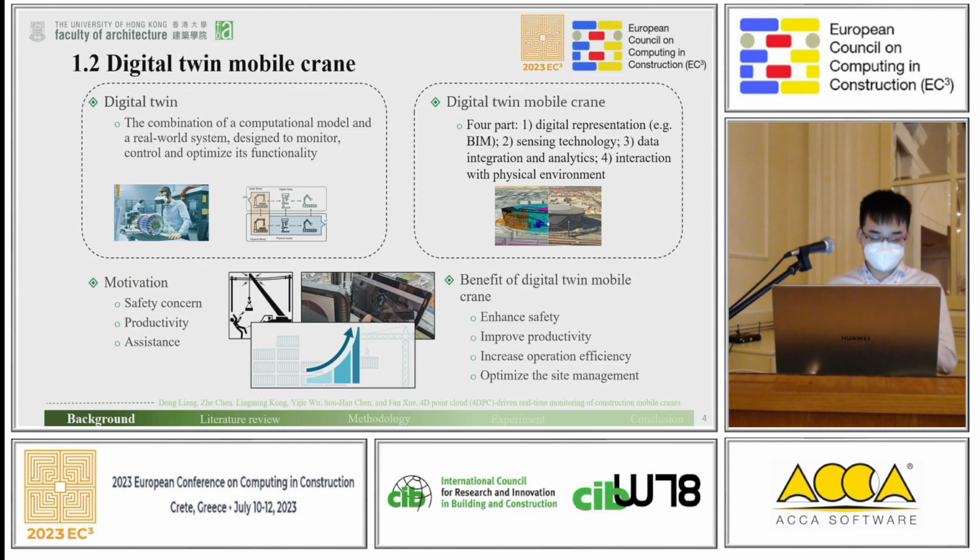The reason why we need to pay more attention to mobile cranes is that we always fix a lot of monitoring devices on the tower cranes, since they always have a fixed location. But for the mobile cranes, as I stated before, they have higher mobility, so it is not easy to monitor them.